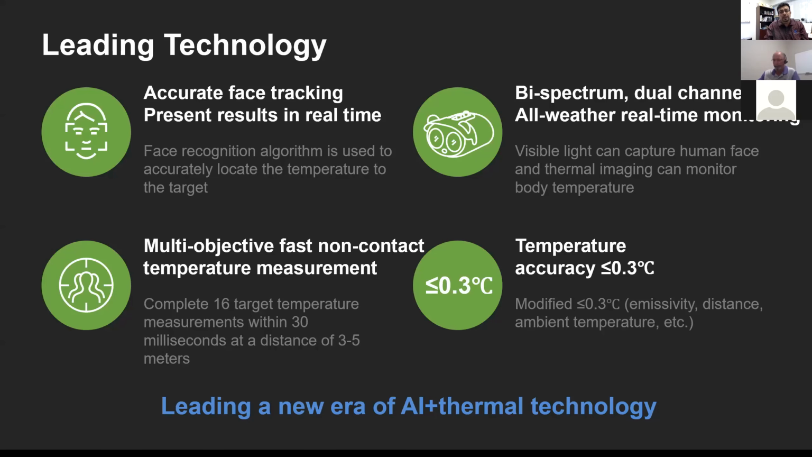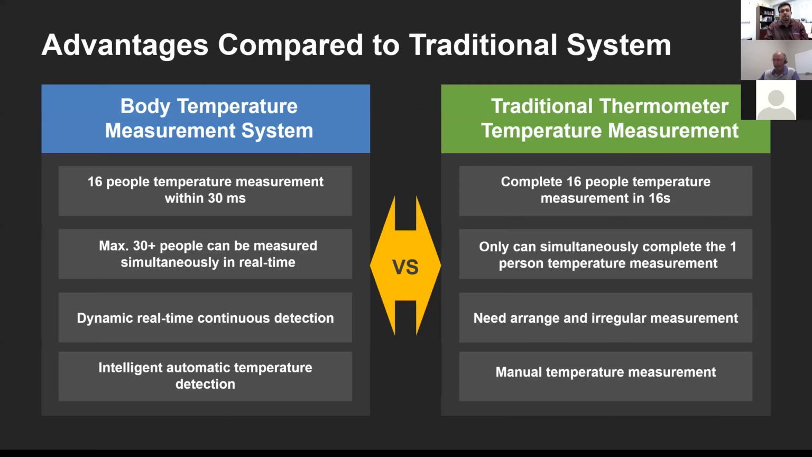Now, what this does is that it basically increases accuracy. You can have multiple people, again, plus and minus 0.3 Celsius, and AI for facial recognition and more tracking. Traditional thermometers have their problems.